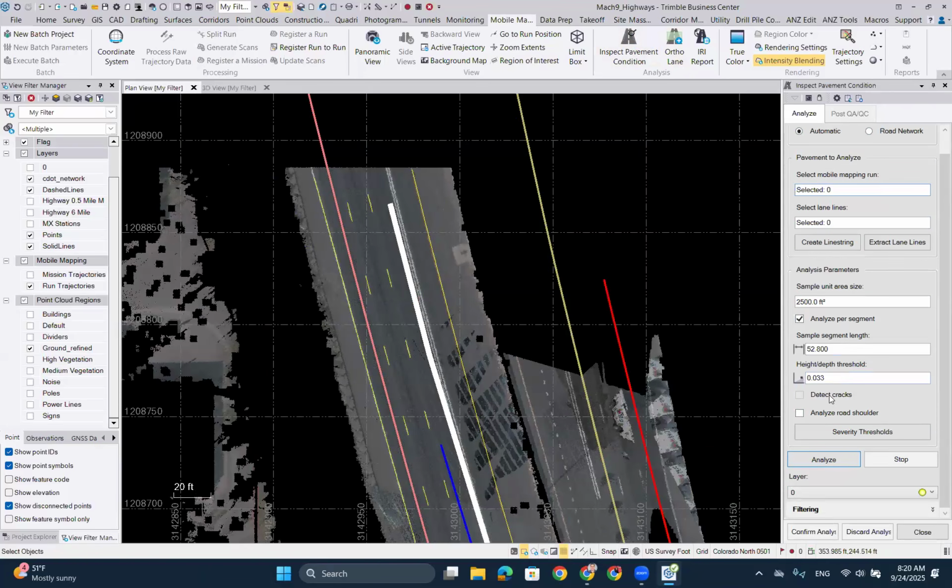If you have a backward-facing camera, am I correct, Christina? Then crack detection is something that you can do, or is that with any of the systems at the moment? Okay. So there we go. We need that for crack detection. So if you want to do that, you can also analyze the road shoulder that we recently added as well. The severity thresholds, that is where you set what you're accepting. It is according to the American road standards. Analyze it, you can stick it on a filter, and off you go.